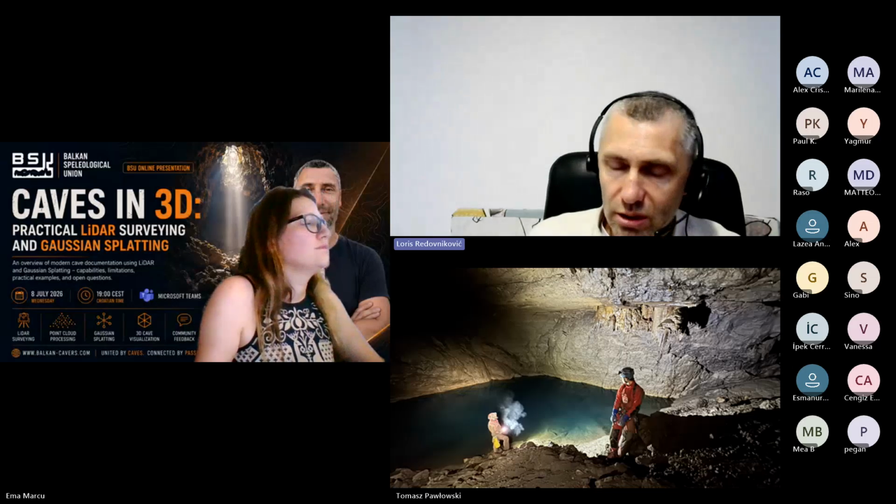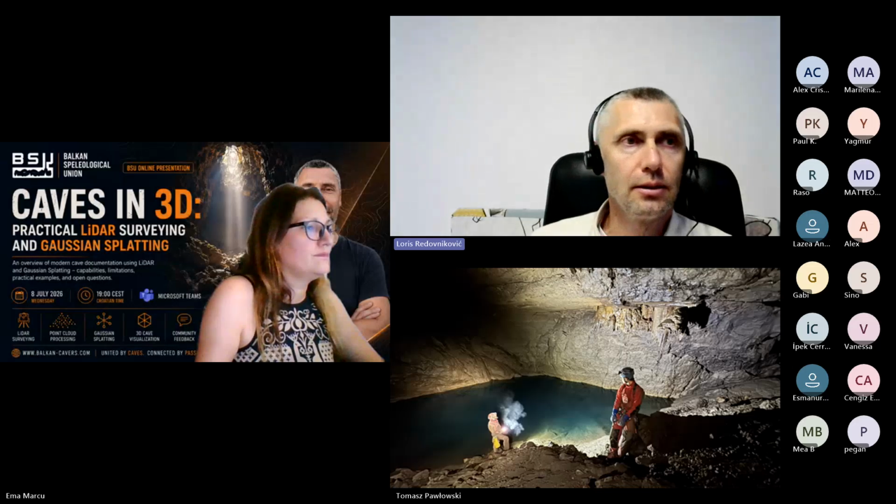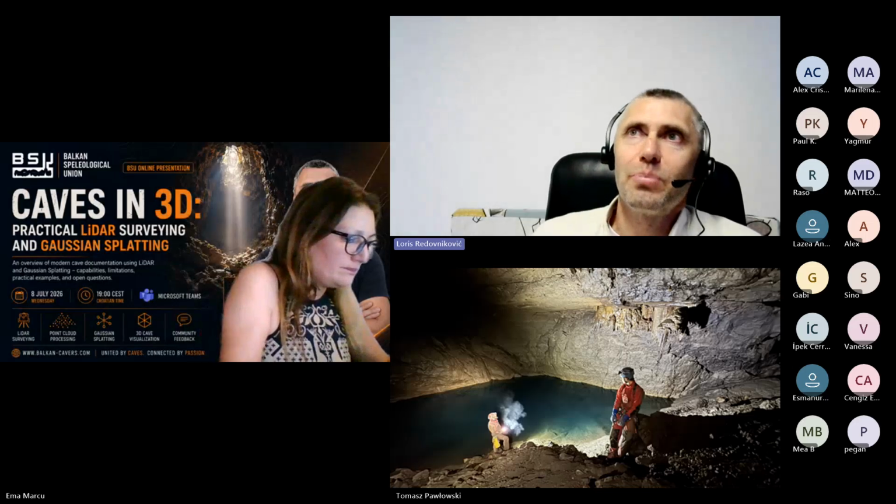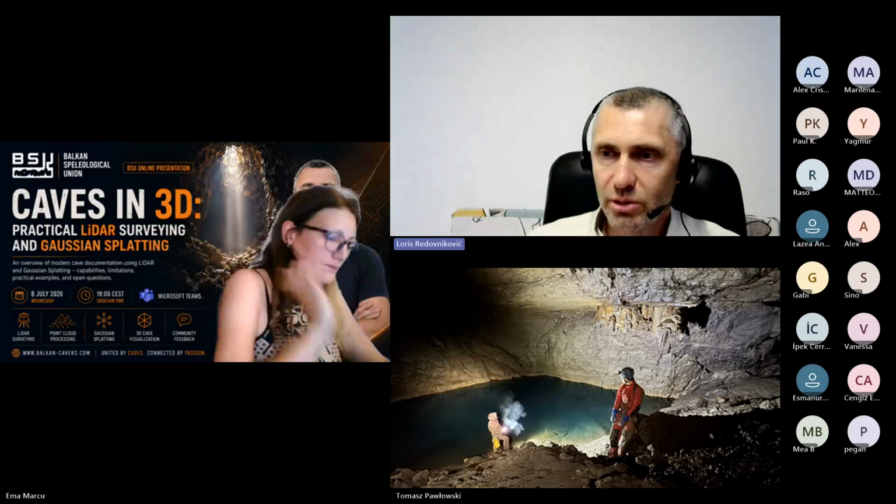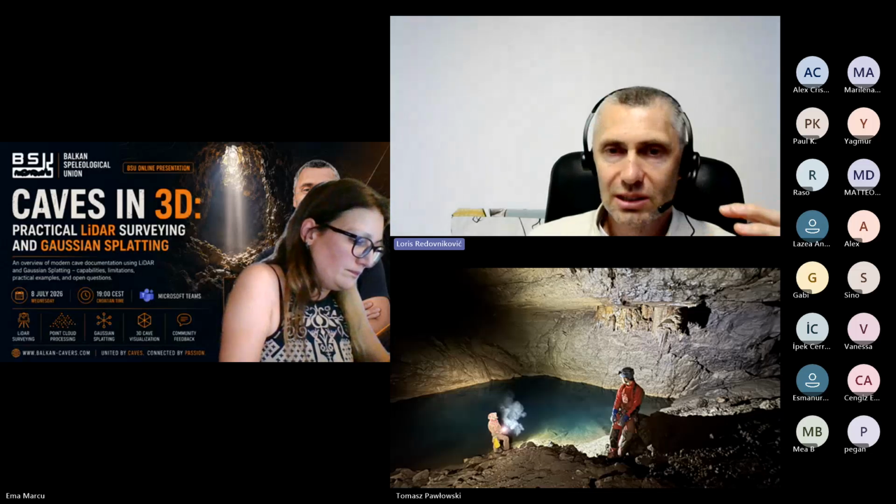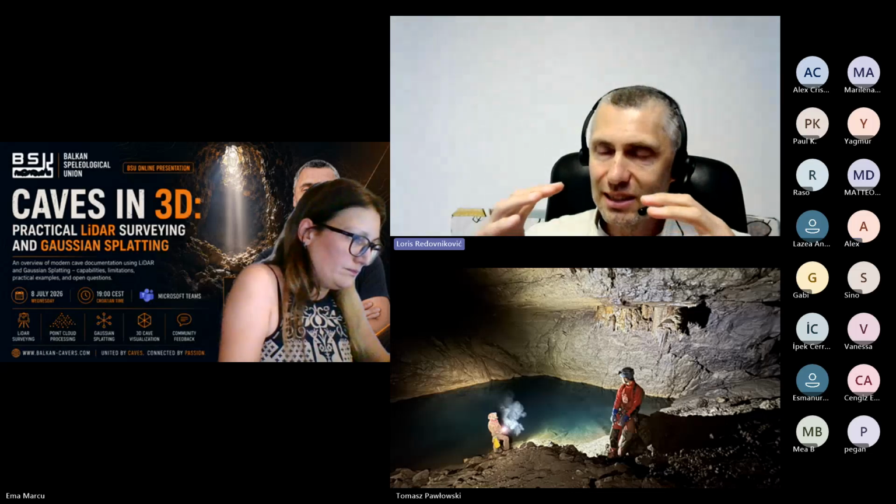With LiDAR it is better, but you still need to walk slowly, especially in narrow parts. There are some places where these problems occur, especially, like Tomasz said, in tunnels or something similar.